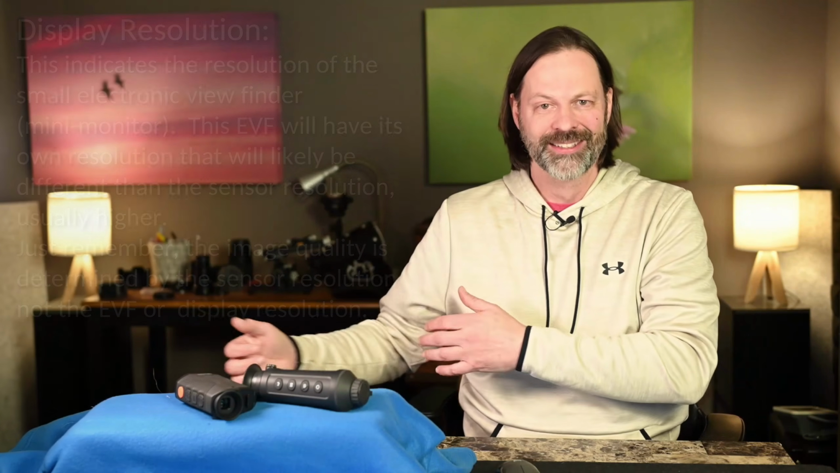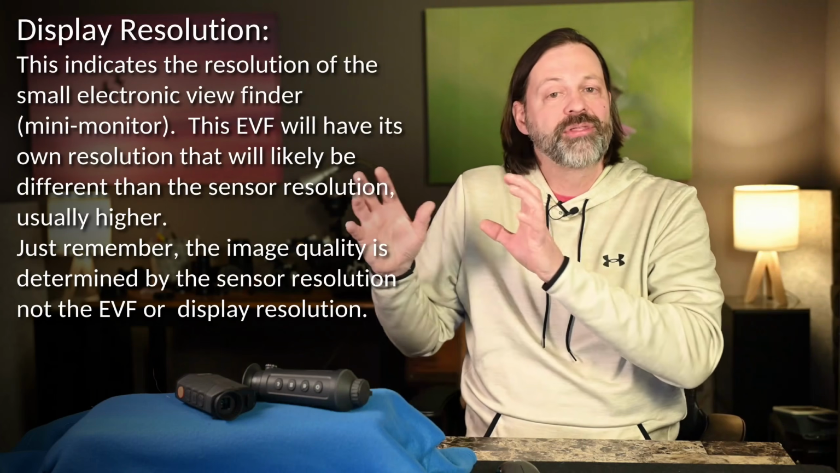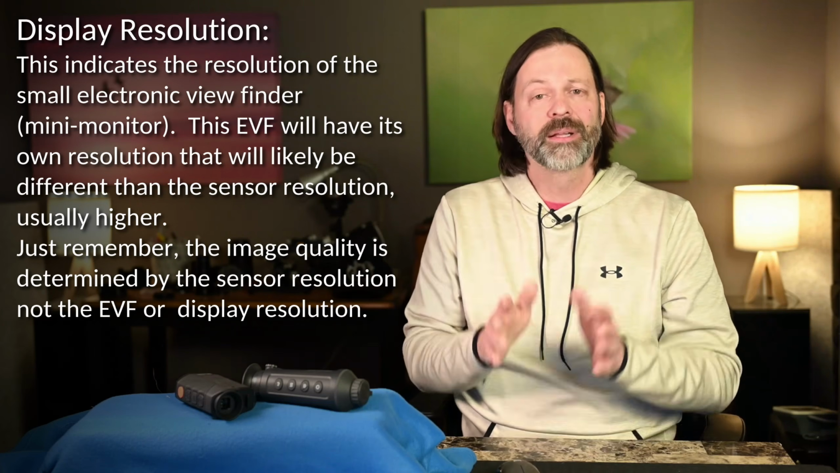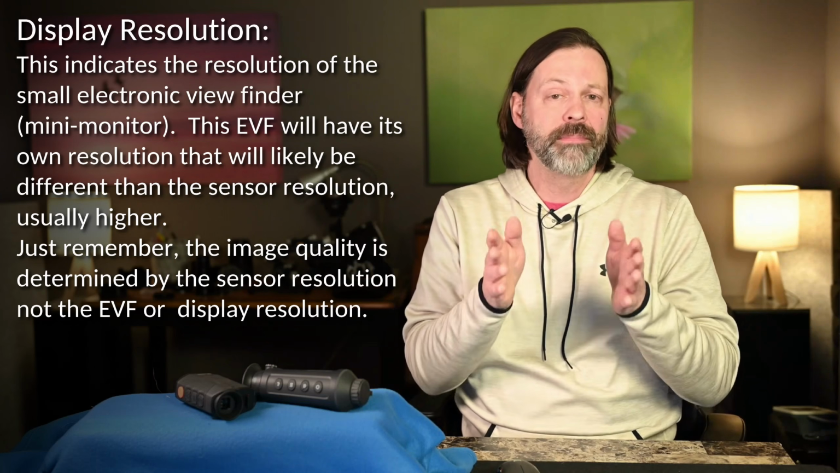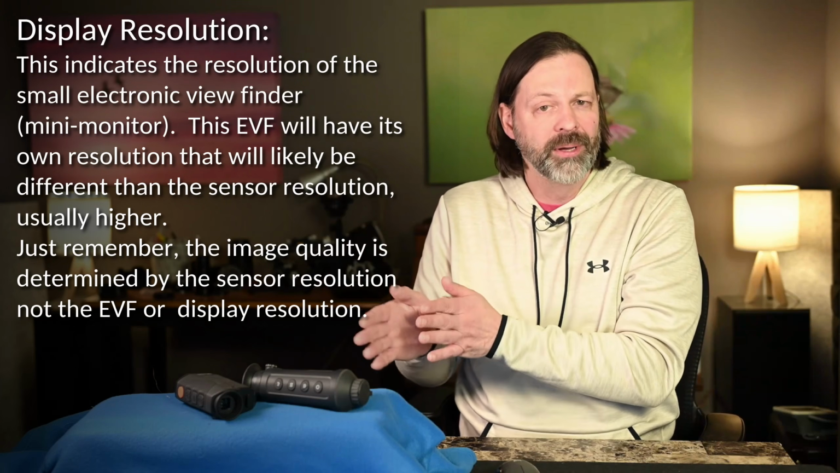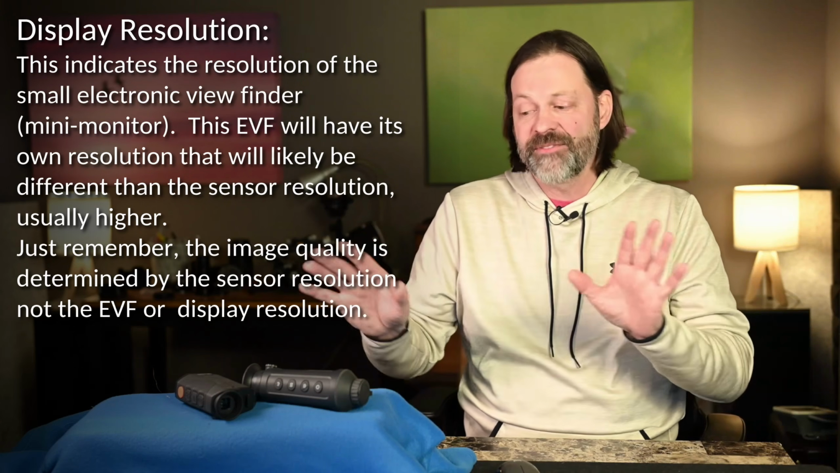The other thing about that display is it's going to have an independent resolution, different than the sensor. The better that resolution is, the clearer the numbers and the letters and the graphics will be. But the image quality is always going to be determined by the resolution of the sensor, not the resolution of the display. So don't get hung up on that display resolution. What I found in using these two over the last 30 days is I was much more concerned with the sensor resolution, and I didn't see a terrific difference. Even though they had different displays, I didn't see a terrific difference there. What I was really worried about was that sensor resolution.